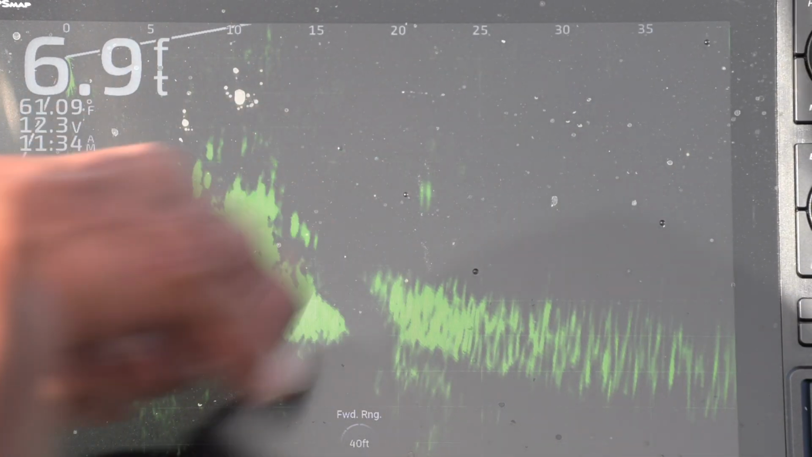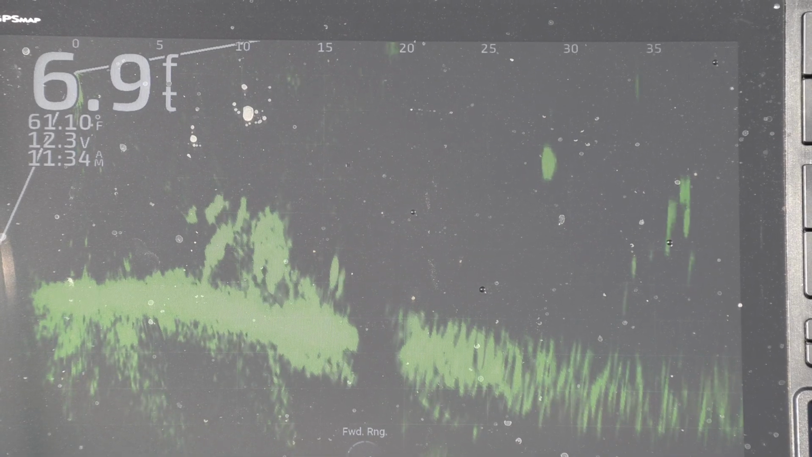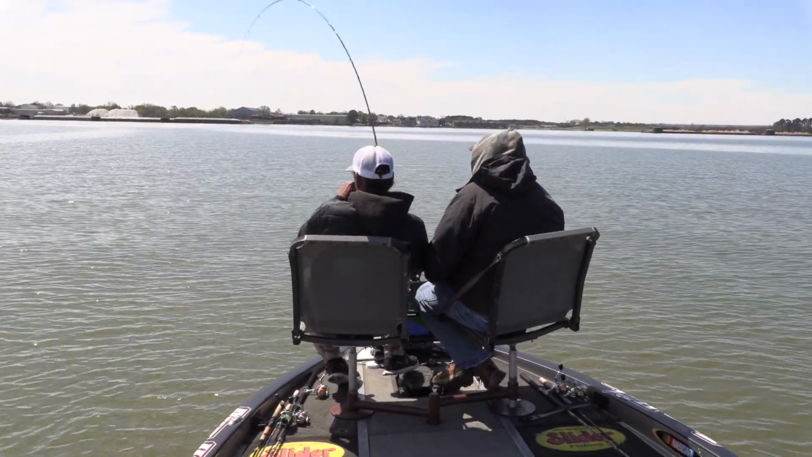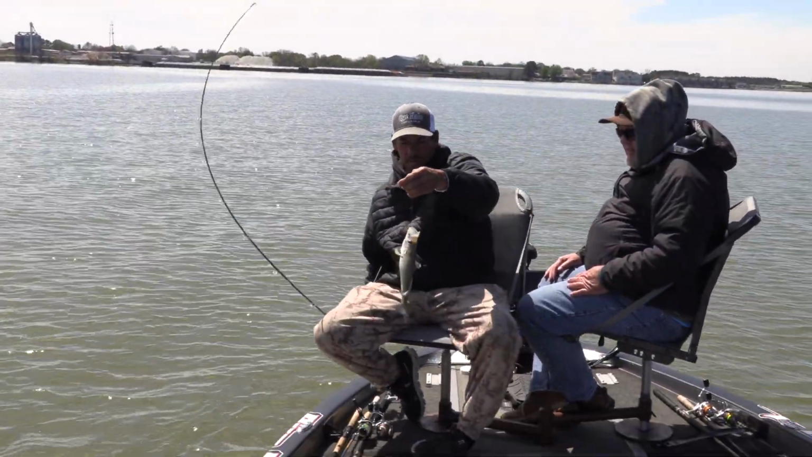Well, Kevin, we made a move. We've got another big brush pile, and there's fish on that. And again, folks, if you just joined us, Kevin's talking about how he live scopes when he gets in the tournament. There we go. Oh! And that's how Kevin sets the hook. Oh, doggone. A little black crappie.